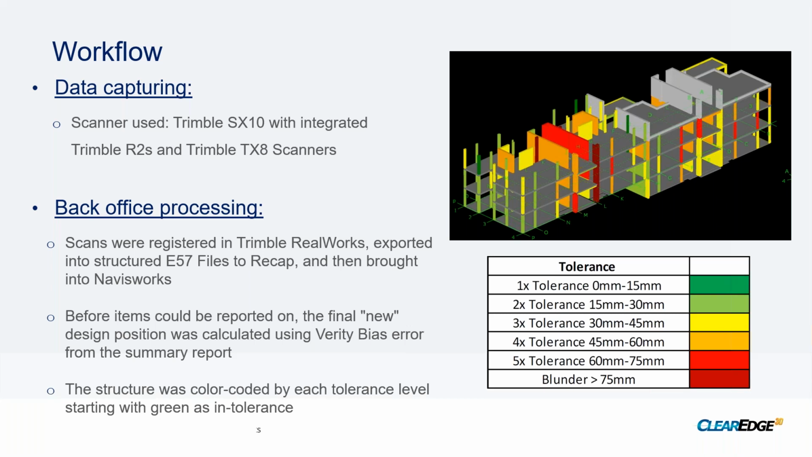So if we had to just do a simple showing it in or out of tolerance, it wouldn't show much. We wouldn't be able to understand much about what was happening in the building. So we actually had to create different categories, different bands, based on the magnitude of the specification that it had to be in. So we had to go, what your tolerance is supposed to be, then double your tolerance, 3 times your tolerance, 4 times your tolerance, 5 times your tolerance, and then after that I just called it blunder.